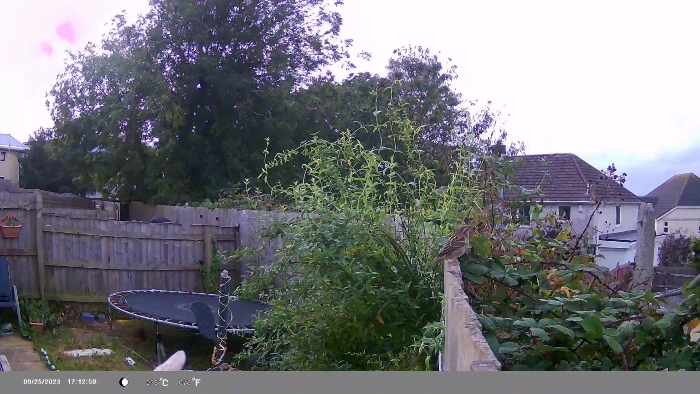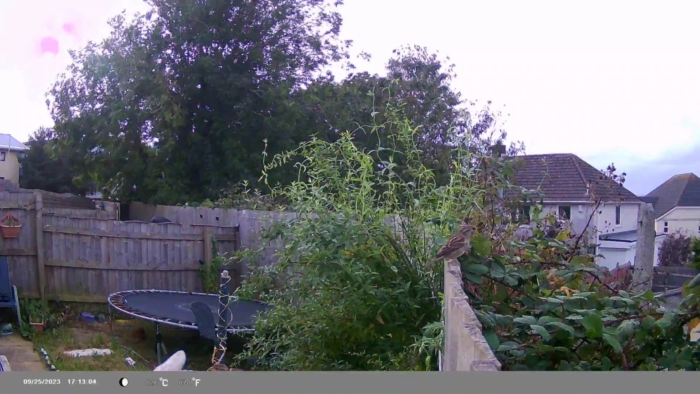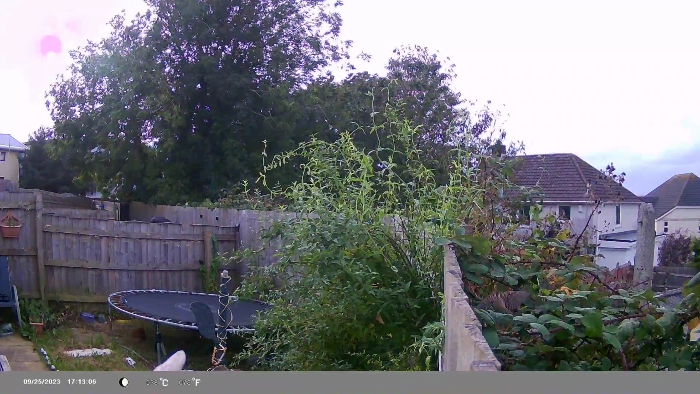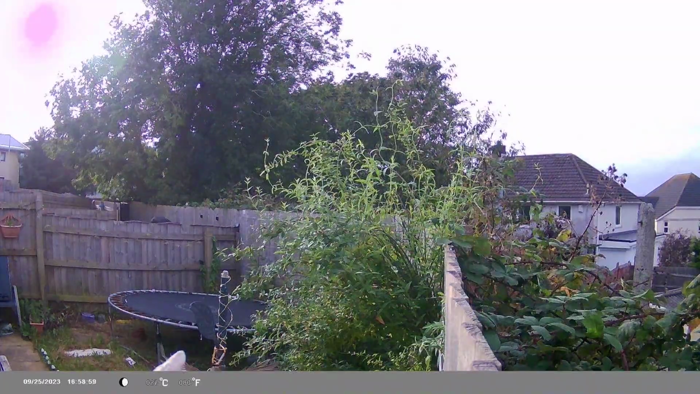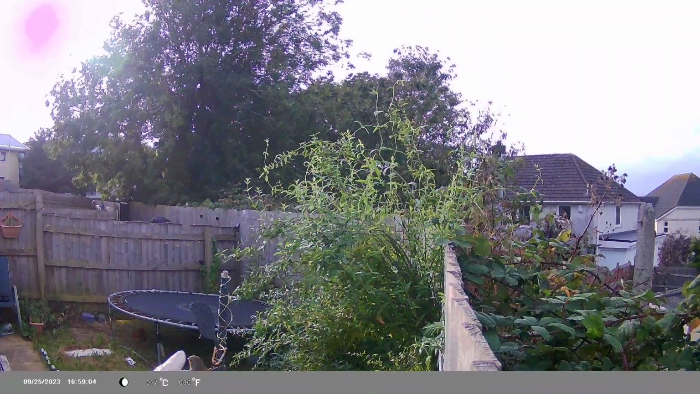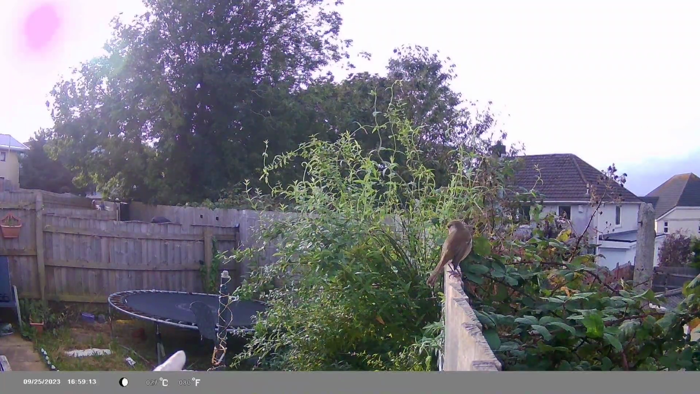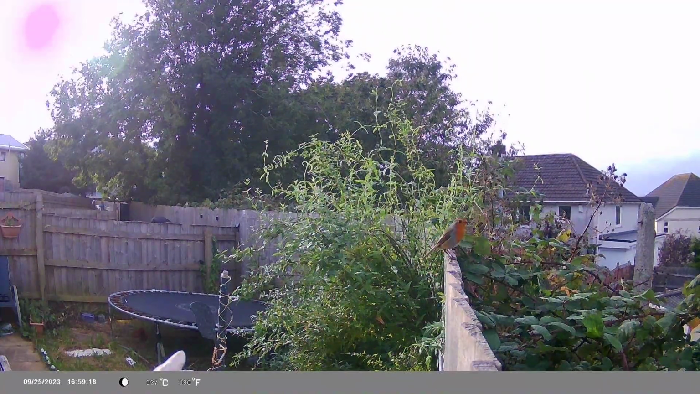So what I did is I actually put a new type of seed out. The one I had before was just a wild bird seed mix, but the one I put out this morning was actually a robin and songbird mix, which had dried mealworms and little suet pellets and all sorts of bits and bobs in there, and the birds went absolutely crazy for it, as you'll be able to see for yourself in this video. So it started off as it normally would, with the robin and a couple of little sparrows popping down, but it soon went absolutely crazy.